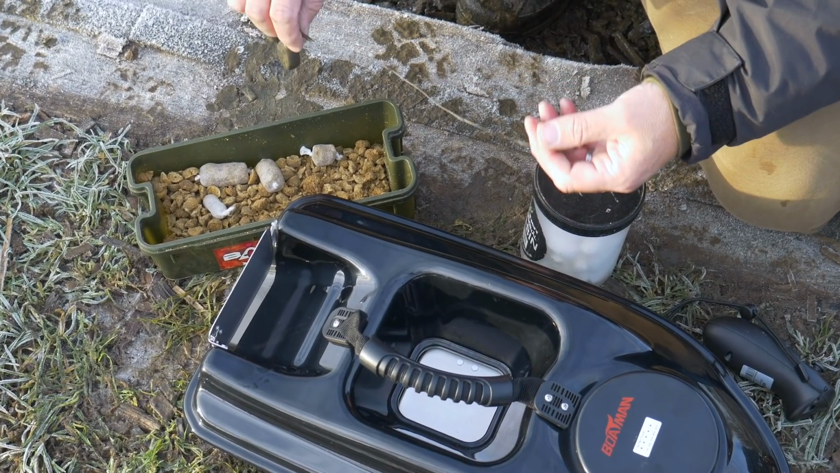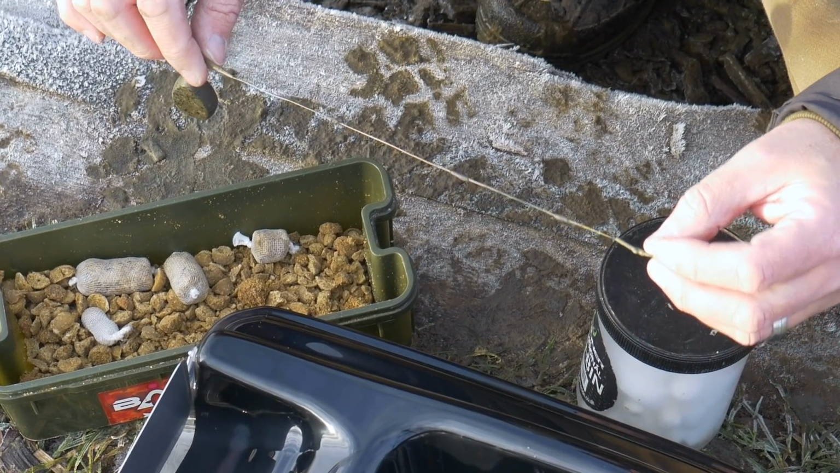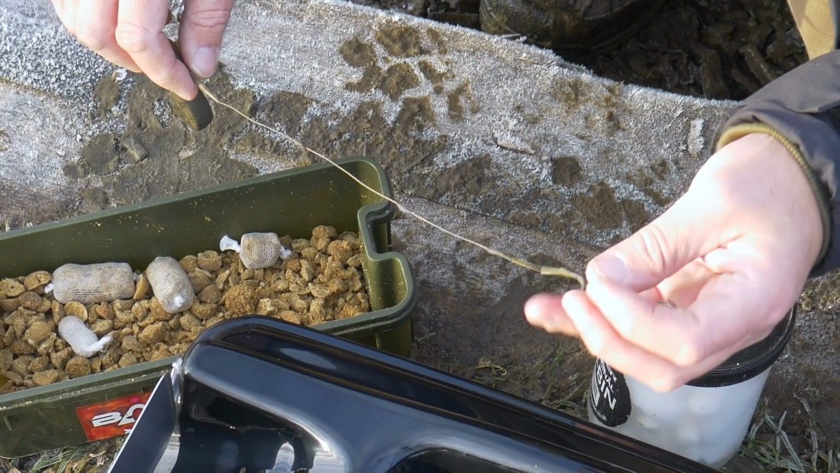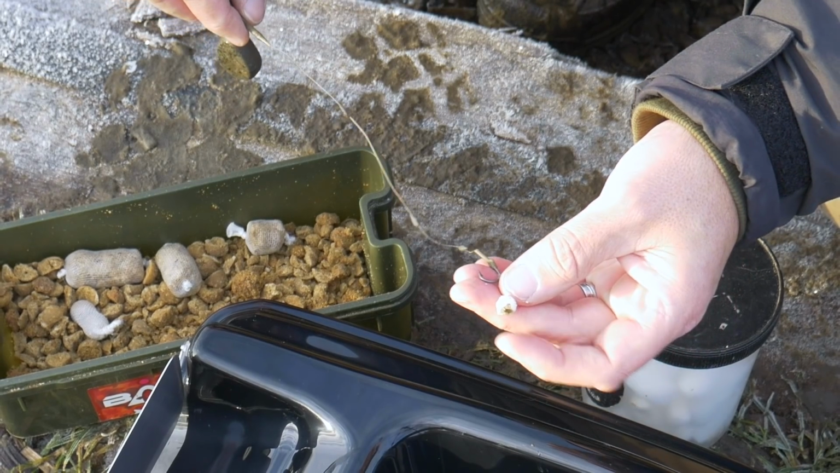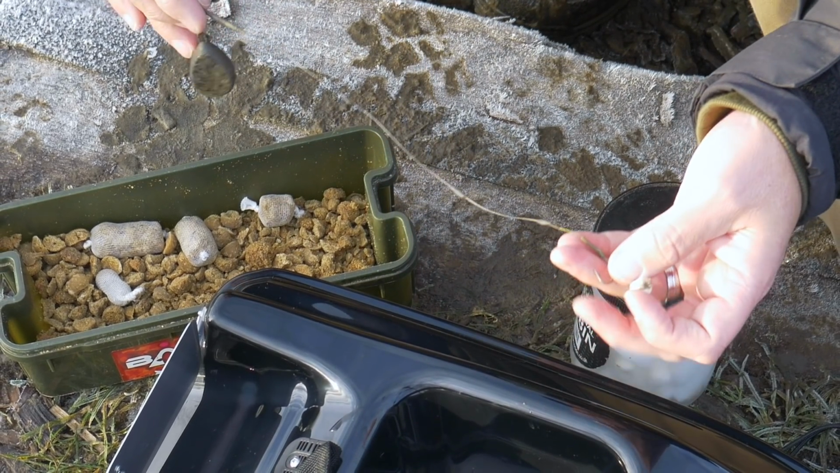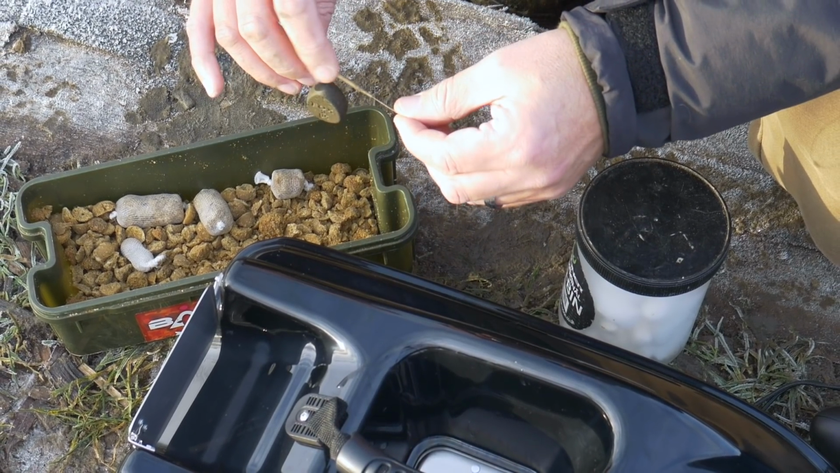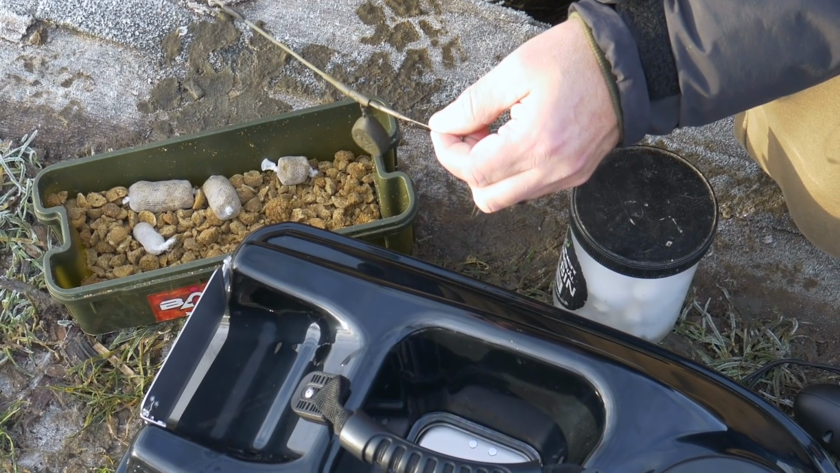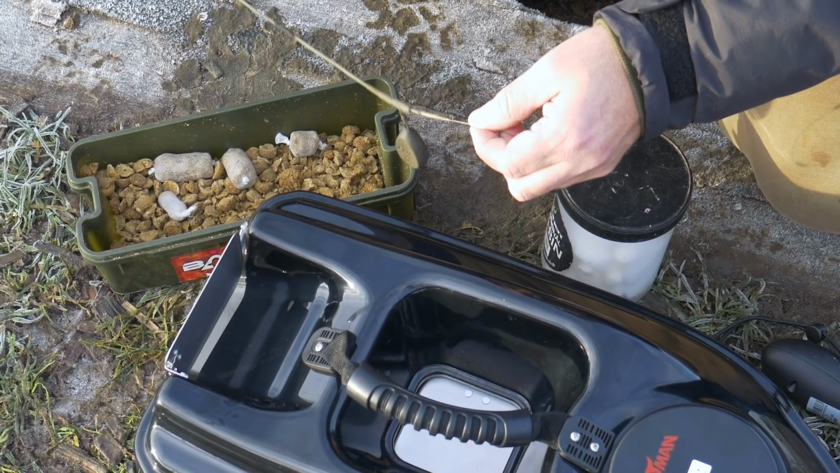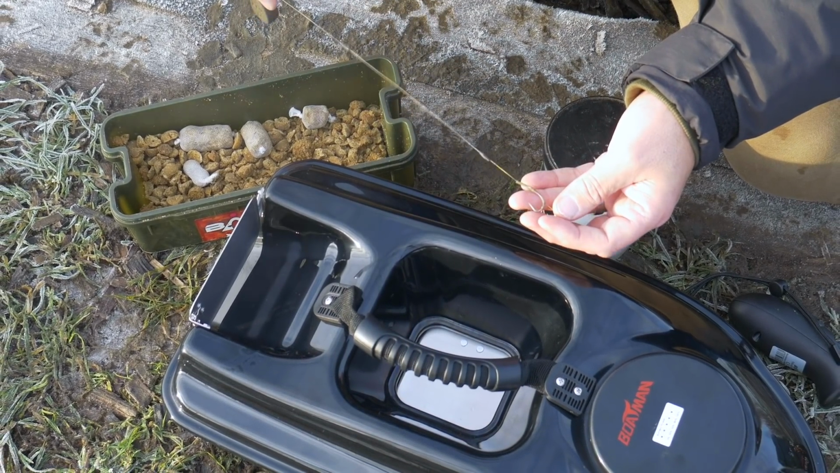So I'm just about to load the boat up. I've got a 12, 13-inch hook length. Nice sharp, big hook, but a tiny bit of pop-up trimmed down just so the hook stays flat on the deck. 3-ounce lead, quick link with an anti-tangle sleeve over, and some anti-tangle tubing down the line. So that's going to be the setup.